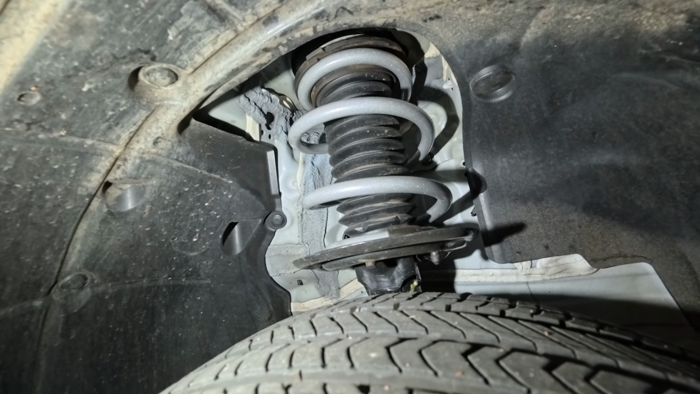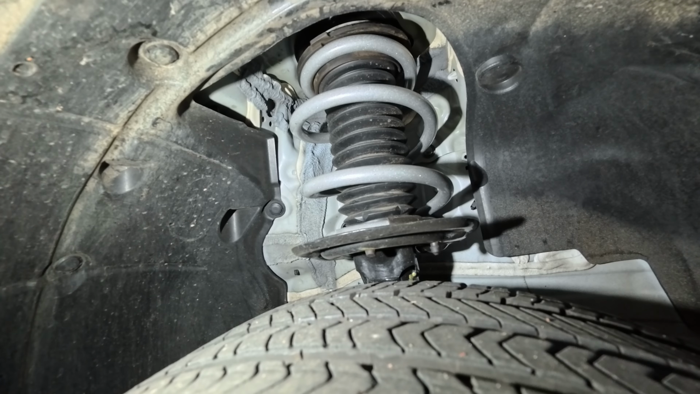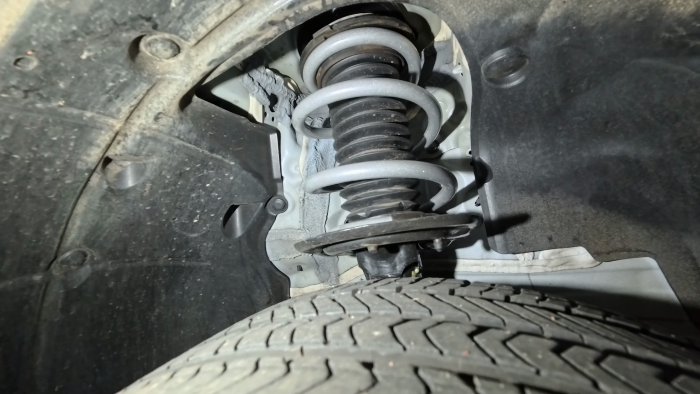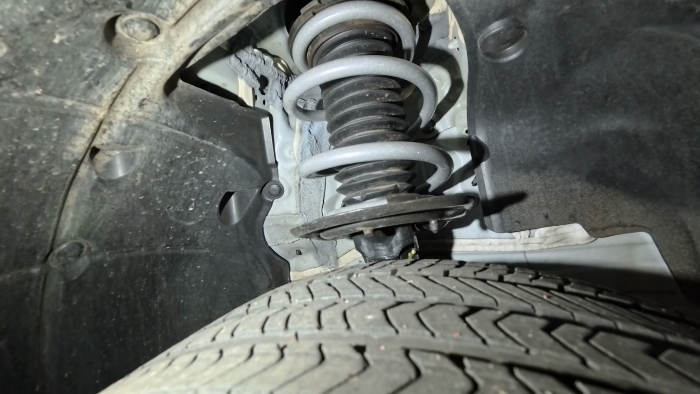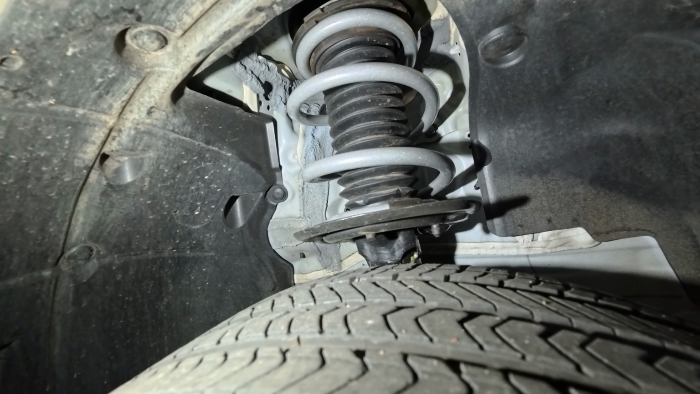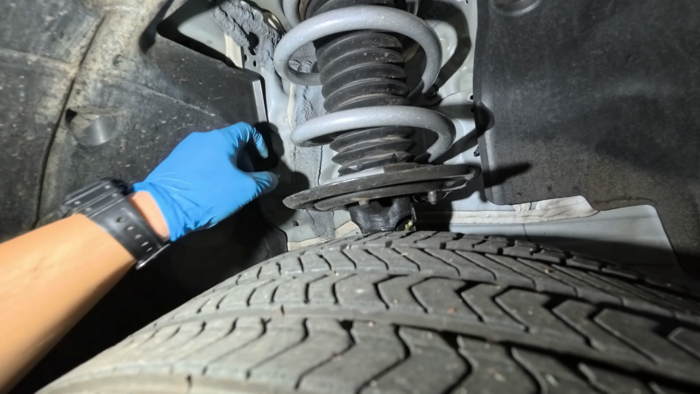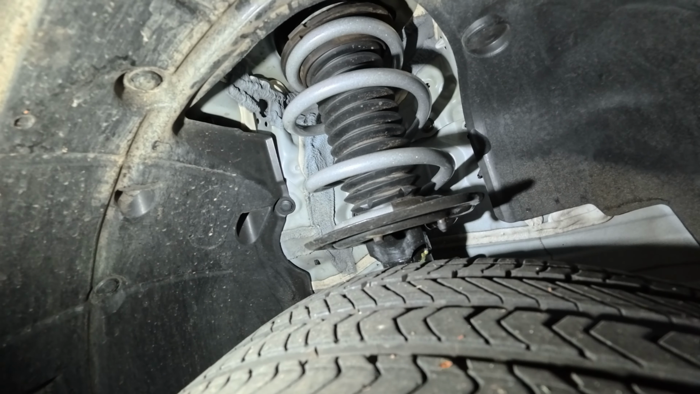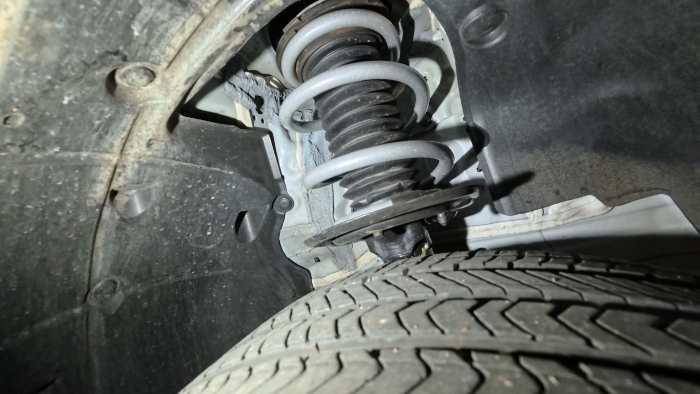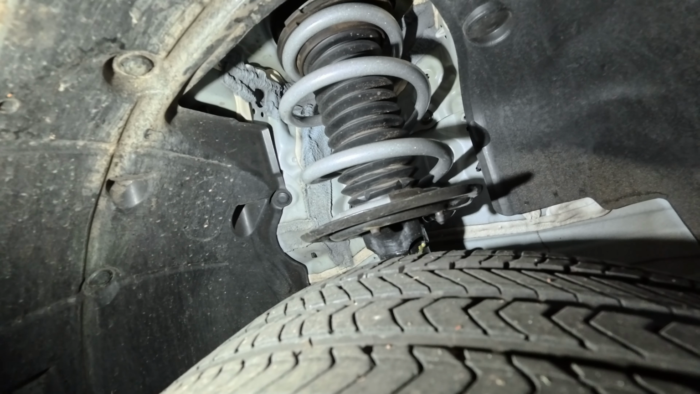All right guys, so here are the lowering springs from Whiteline. These are advertised at a 20 millimeter drop, which is less than an inch, and that's exactly what I was looking for. These were originally made for the 10th gen, but obviously it's practically the same chassis as the 10th gen, so some of these parts are interchangeable.